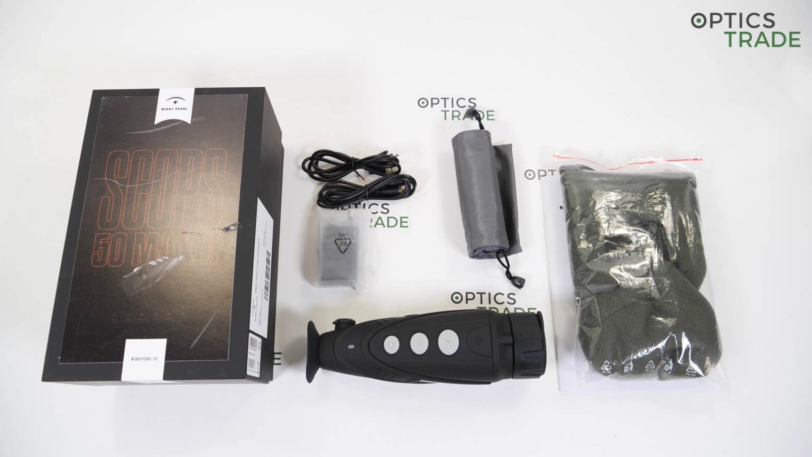Night Pearl was founded in 2000. It is from the Czech Republic. They're a family-owned business focused on the production of night vision and thermal optics for hunting and law enforcement purposes. They have had new headquarters since 2016 with modern equipment, and their philosophy is based on offering high-quality devices for an affordable price.